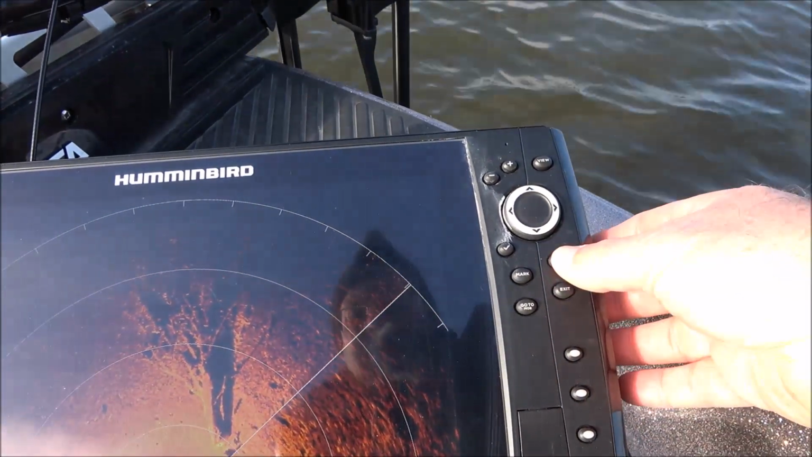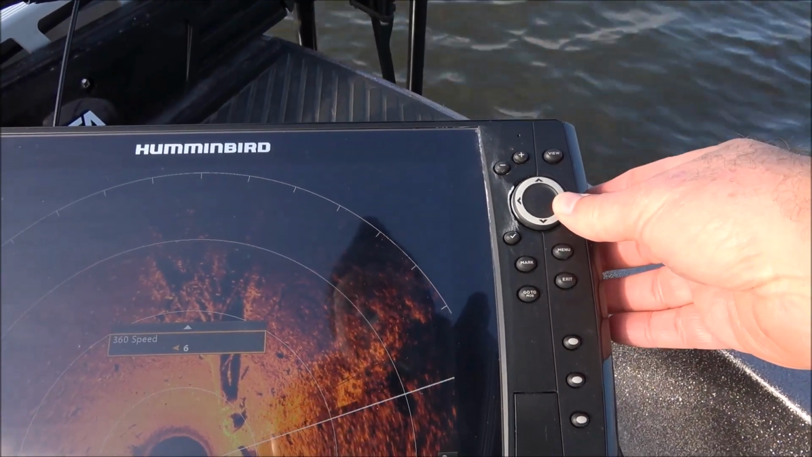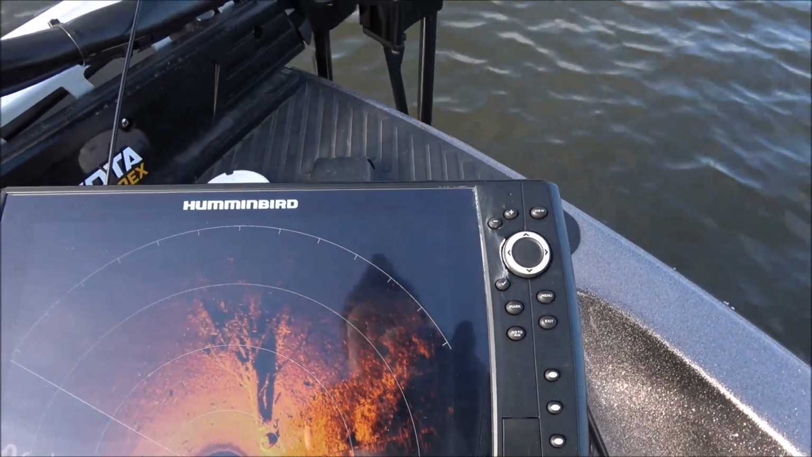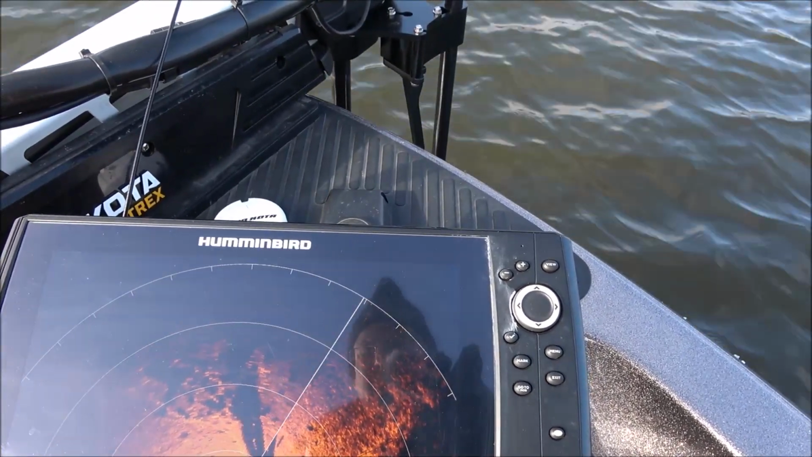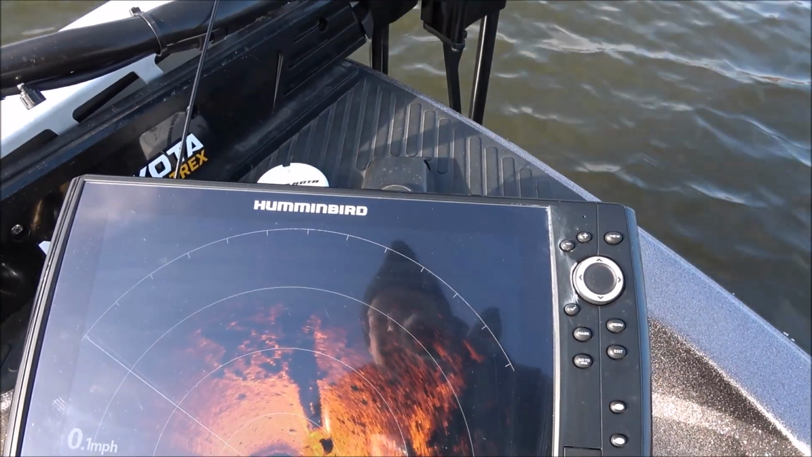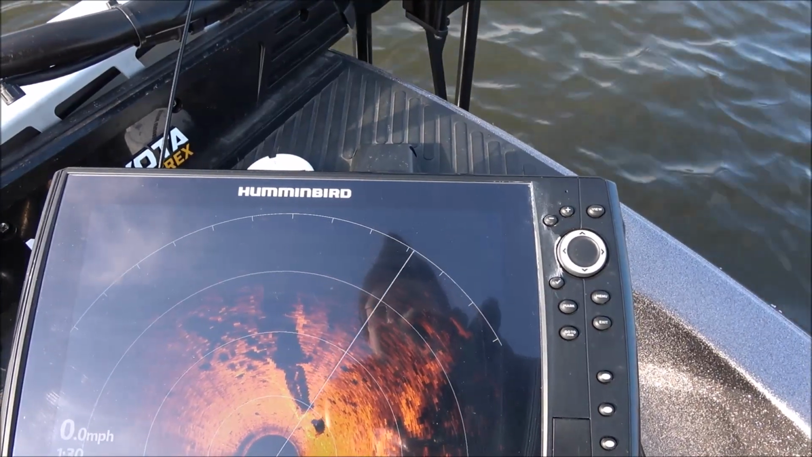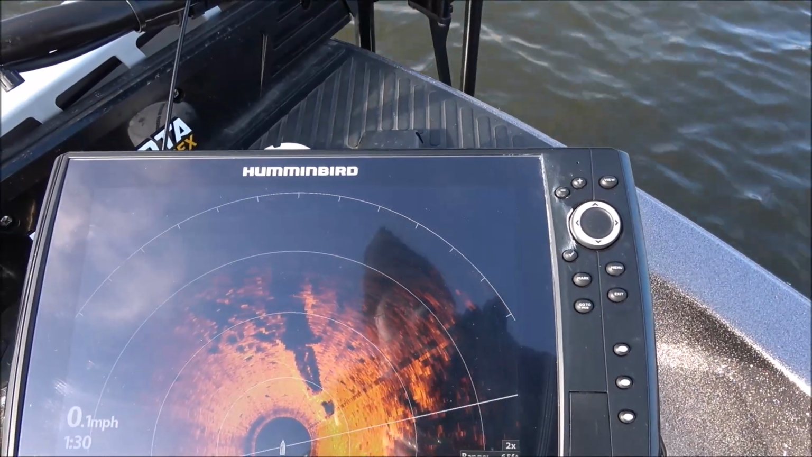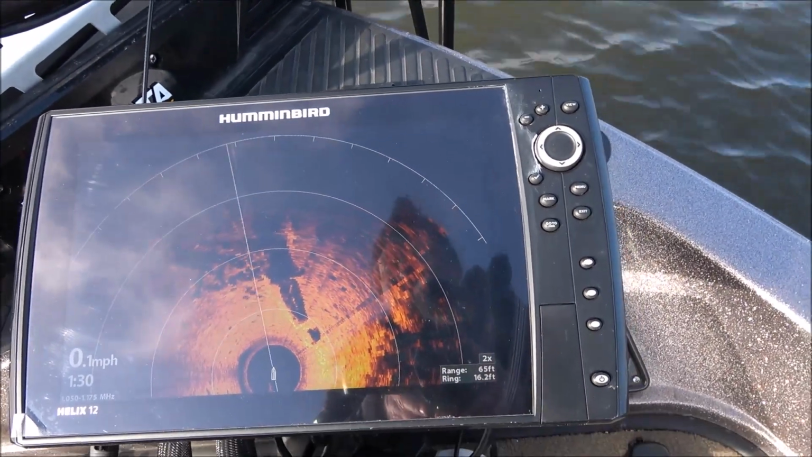Now as far as the speed, if I go all the way up to 6, that's the fastest one, you're going to see less detail, but so you can see now that tree has gotten pretty washed out. So I'm not seeing the detail. The advantage of going on a faster speed is if I'm fishing down a bank pretty fast, and I just want to see what's out there, and I don't care about the detail.